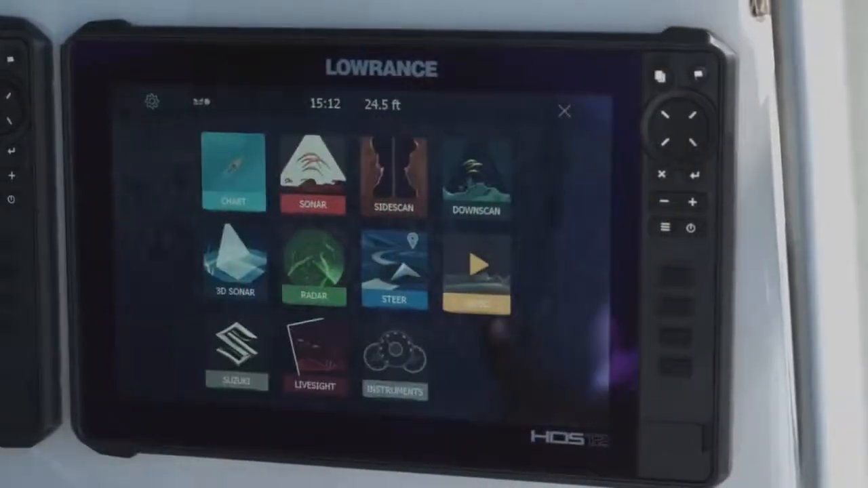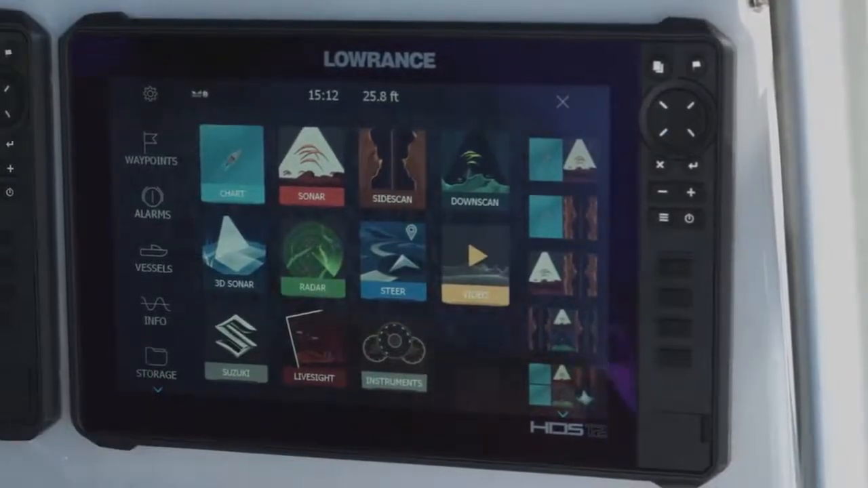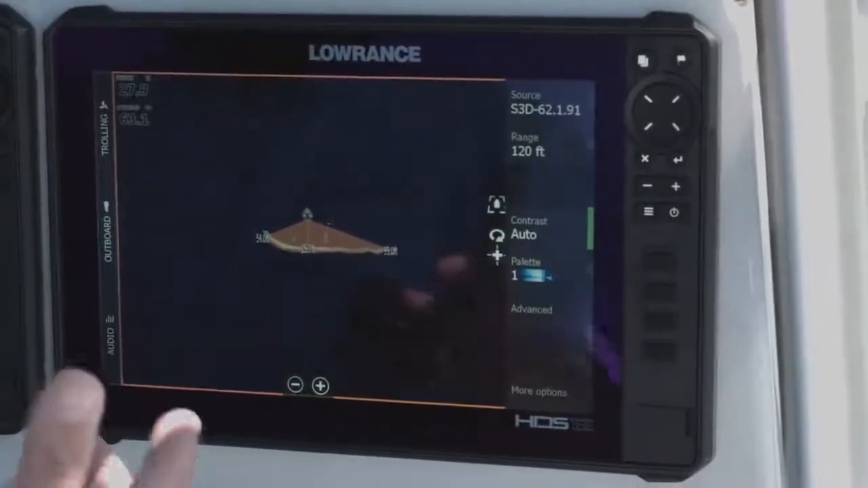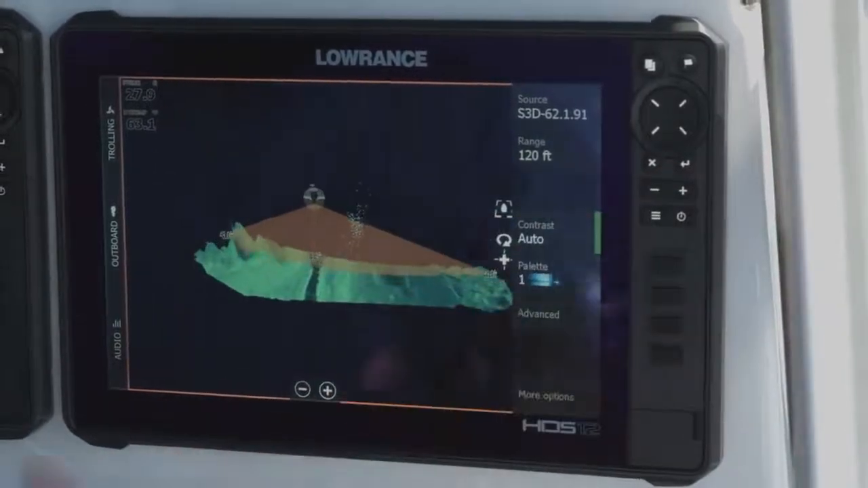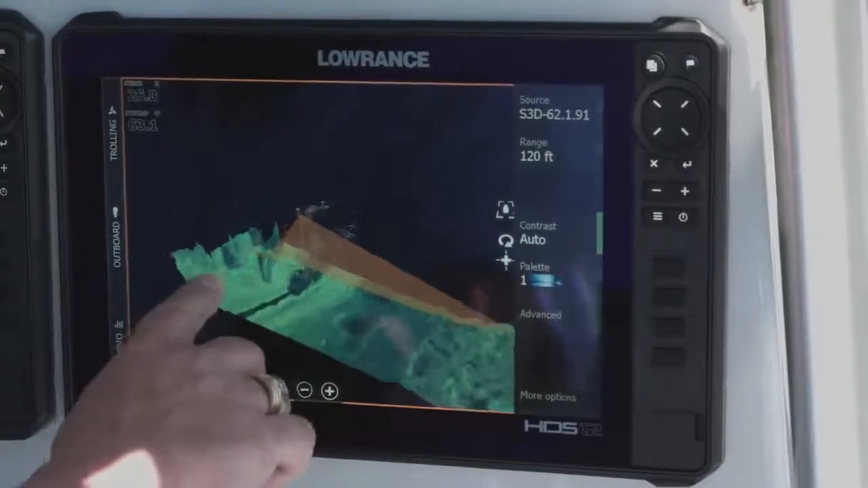So now the one thing that the StructureScan 3D transducer can do that none of the other scanning transducers can do is our 3D sonar. So we go out here and we turn it on, and what we're getting is a 3D depiction of what's going on the bottom. You can zoom in, you can zoom out, you can make it whatever you want, but what's really cool is you can turn and look at this environment.